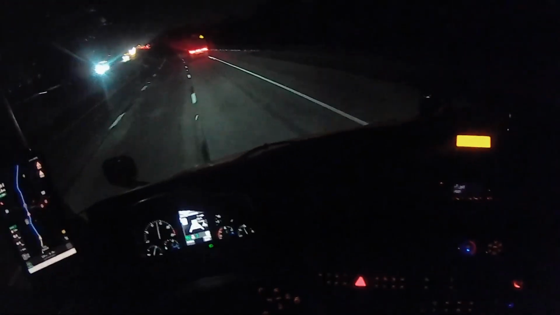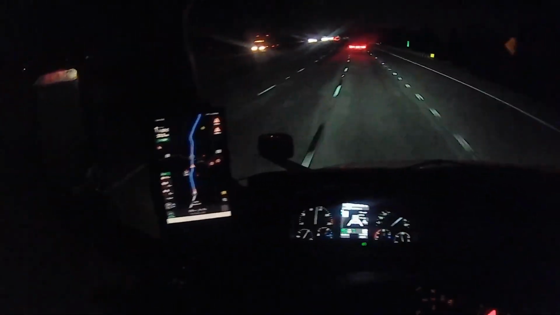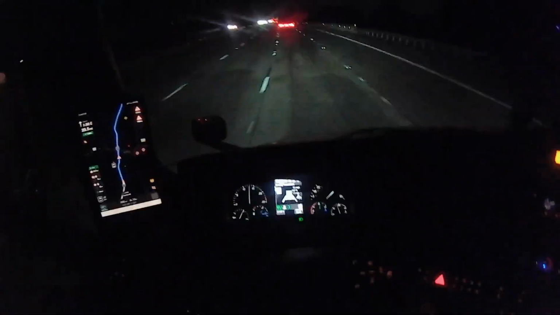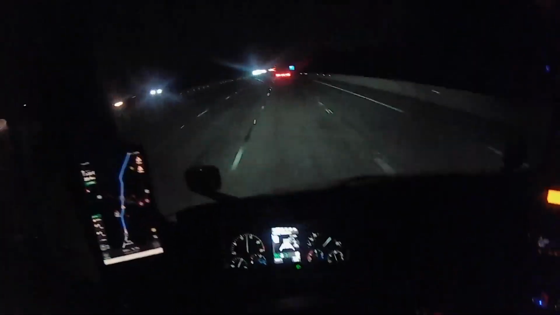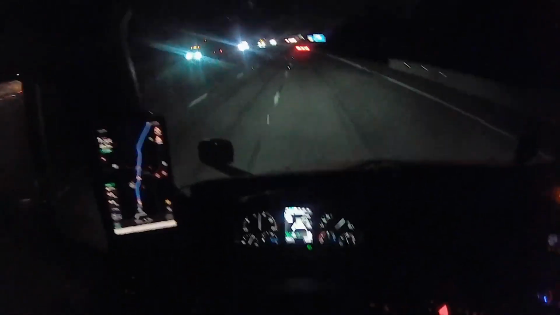Watch my hood mirror. I love the hood mirrors. One of the trainers that I worked with at this company, you got to go through their training. He basically said the hood mirrors will tell you everything you need to know.